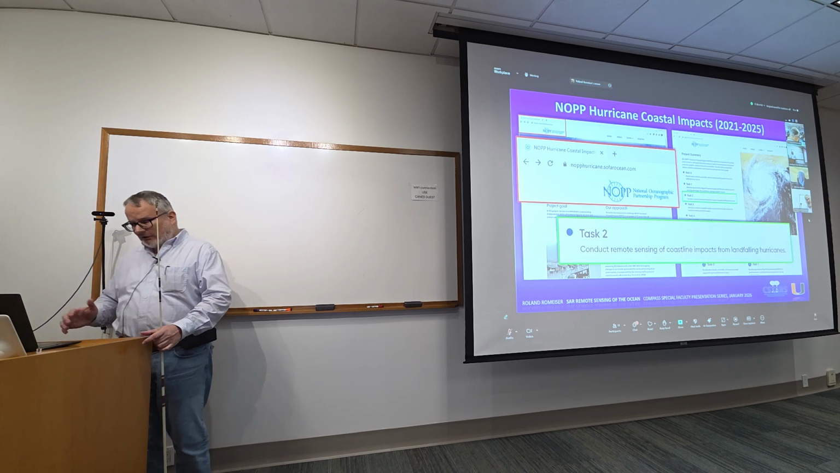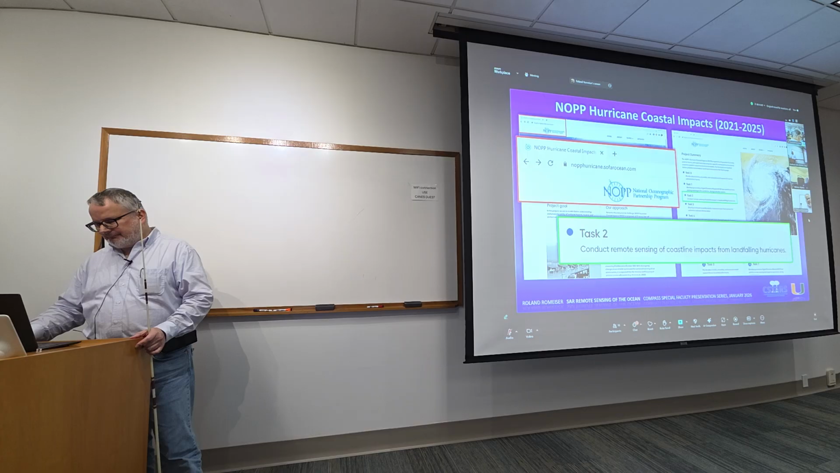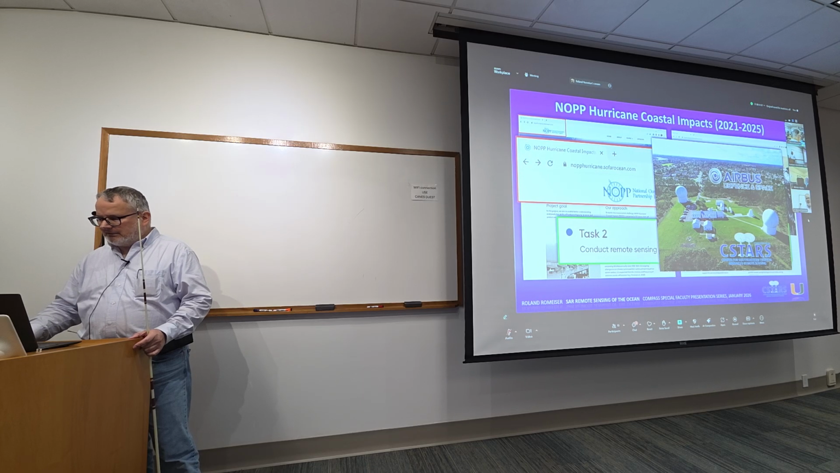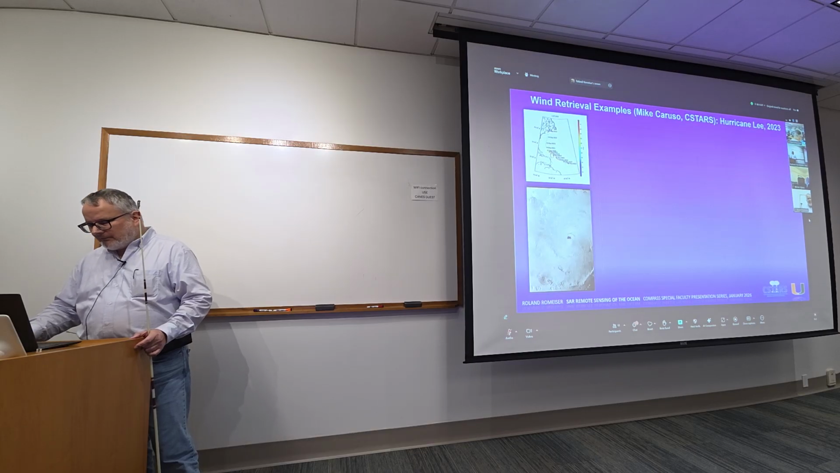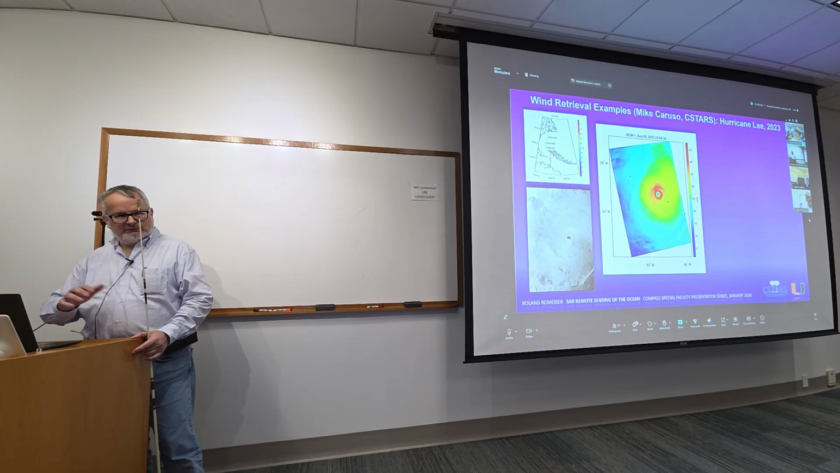So our task obviously was to conduct the remote sensing, focusing now more on the land. We have Sea Stars, of course, involved in this. You see a picture of Sea Stars. And our industry partner was Airbus Defence and Space in Germany, who have these TerraSAR-X satellites. Some wind retrieval examples here from Mike Caruso. This was not the core activity we had to do, but just to show you that this is possible.